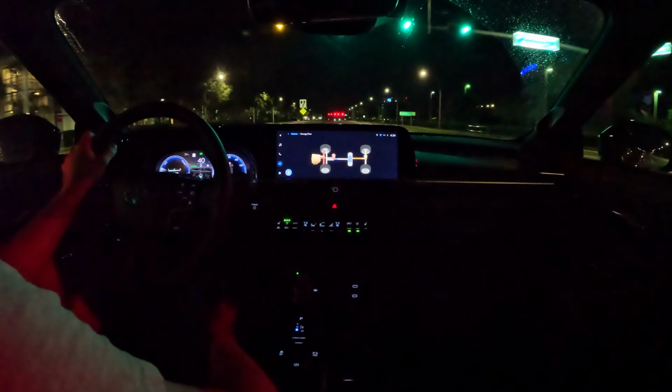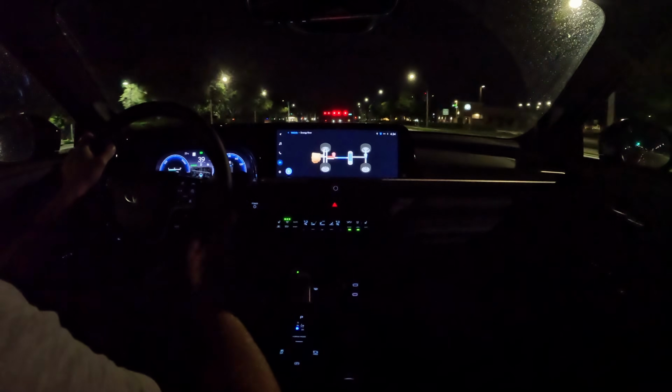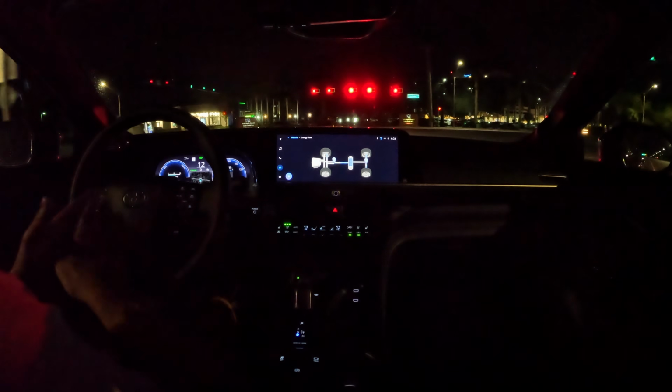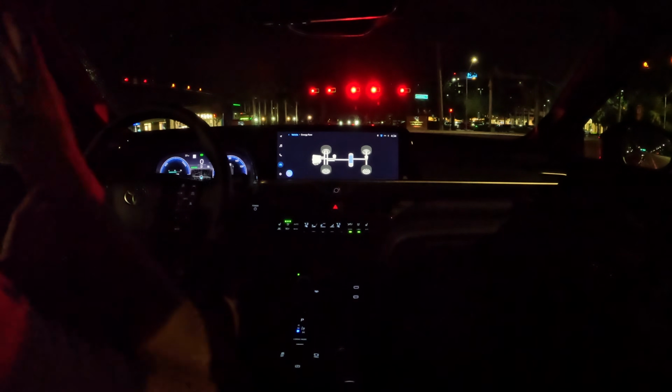Man, ride quality is very good here. Now I am in the comfort mode, but even in the normal mode and even the sport mode, comfort is still really, really impressive, even with these massive 21-inch wheels. It's totally apples to oranges, but another hybrid that I'm testing this week is the Hyundai Tucson plug-in hybrid. Really like it overall. Wait for my review on that.